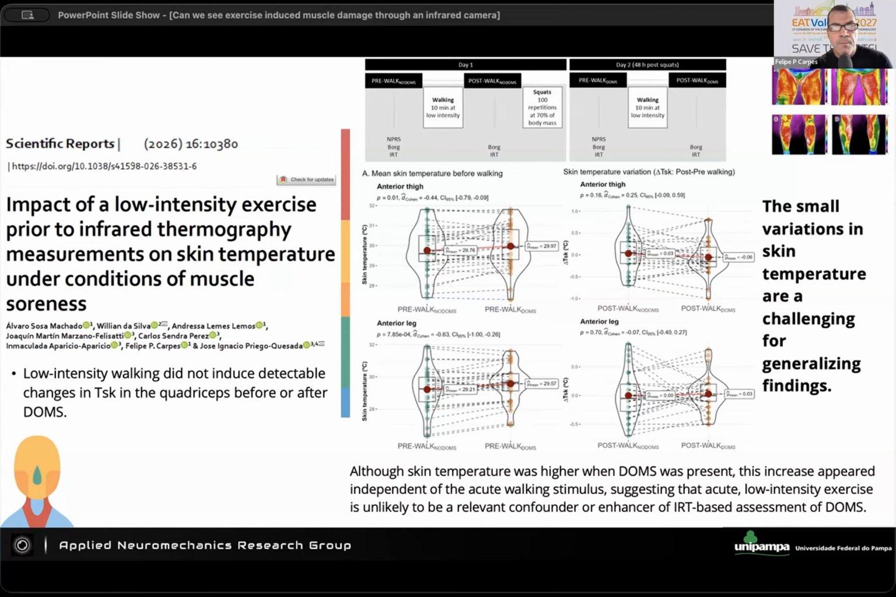So here we try to confuse the human physiology. We combine low intensity exercise with the measurements of skin temperature to simulate when the participant comes to the lab walking or, I don't know, standing for a couple of minutes before waiting for the measurements. And we found that when we have this low intensity exercise before the skin temperature measurements, we don't have any effect in the outcome.